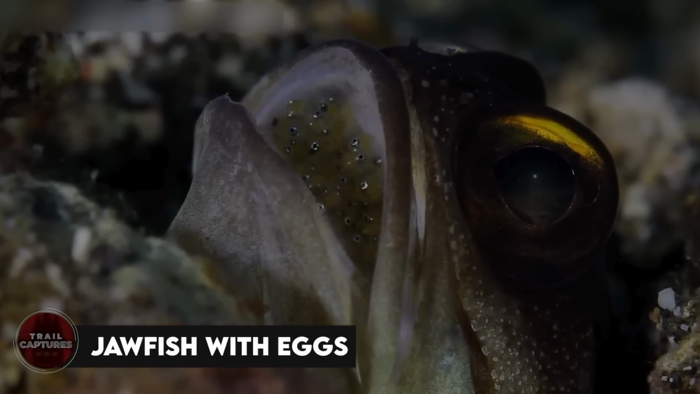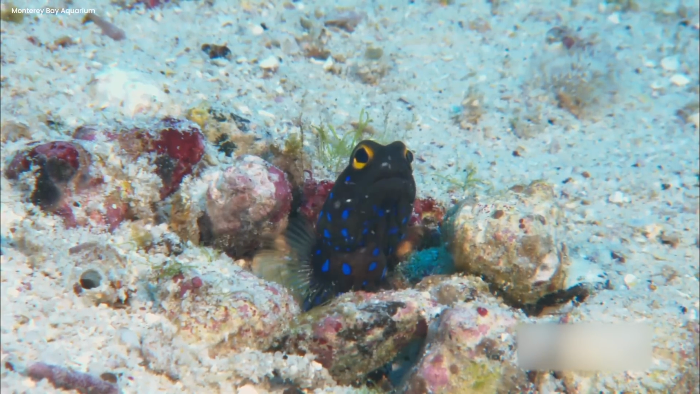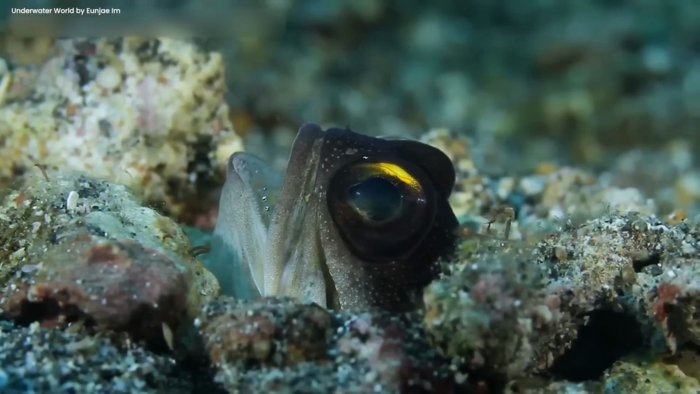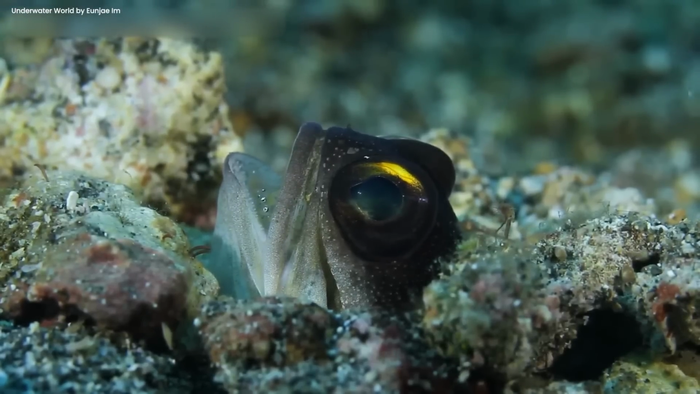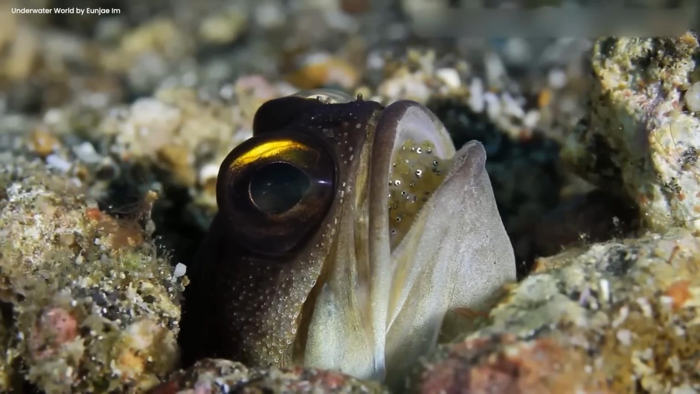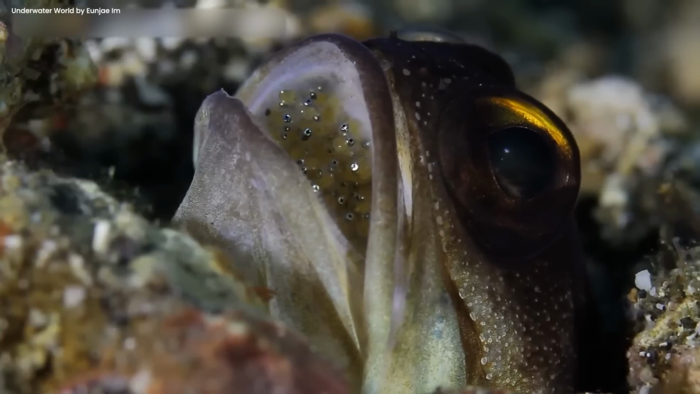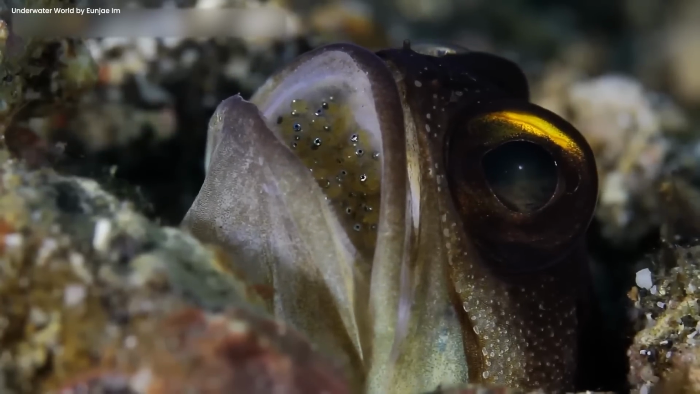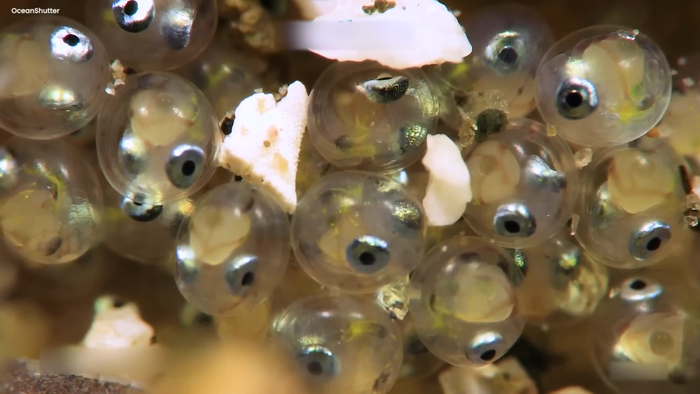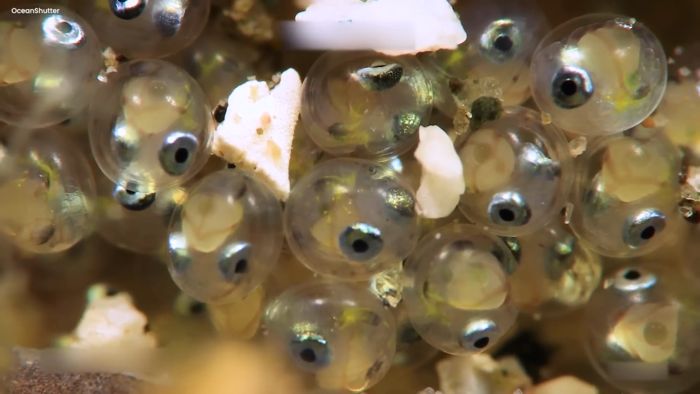Jawfish with eggs. In the deep sea, a little creature called a jawfish got filmed, and something amazing was going down. This fish had a mouth crammed with loads of teeny eggs, making it a super cool sight. The video reveals the jawfish dude carefully taking care of all those precious eggs snuggled up in its mouth. Zooming in on the camera, you can see the fish's eyes showing how serious it is, like it totally knows it's got a big job. The eggs look like a bunch of shiny pearls neatly packed in the jawfish's mouth, making it a really awesome show.